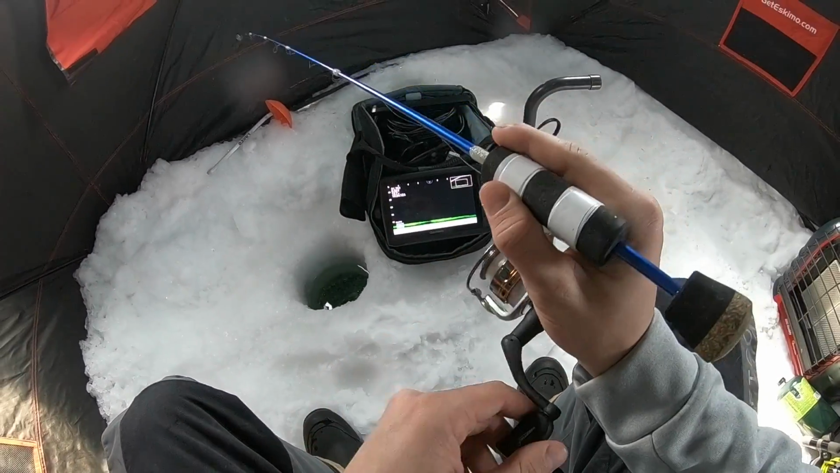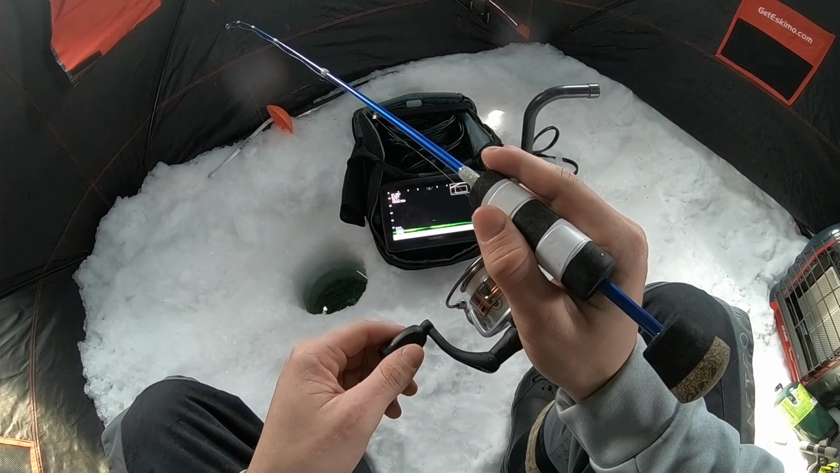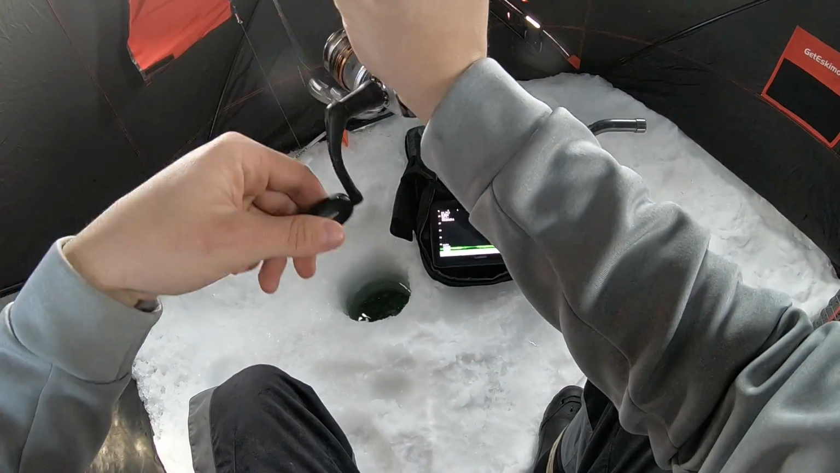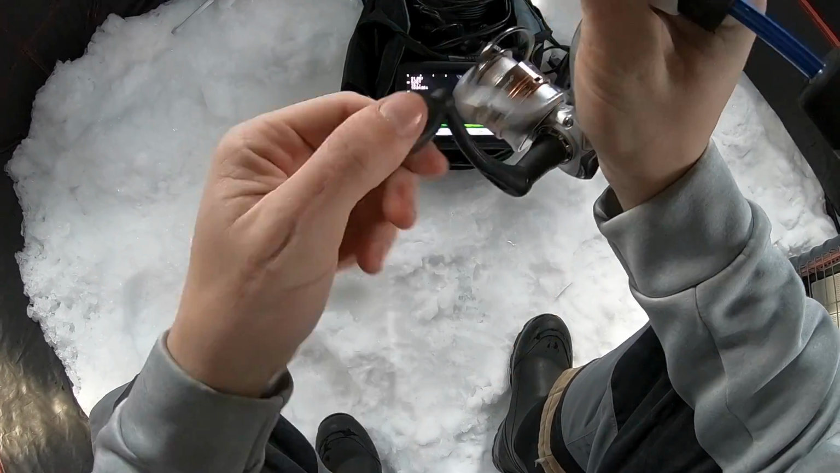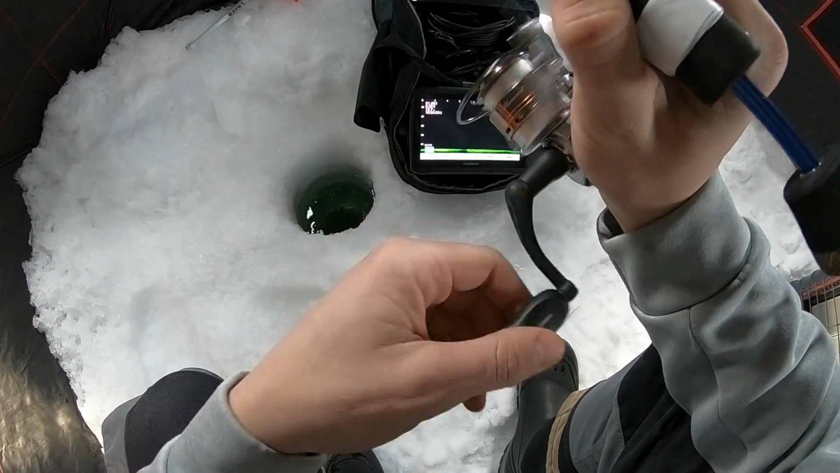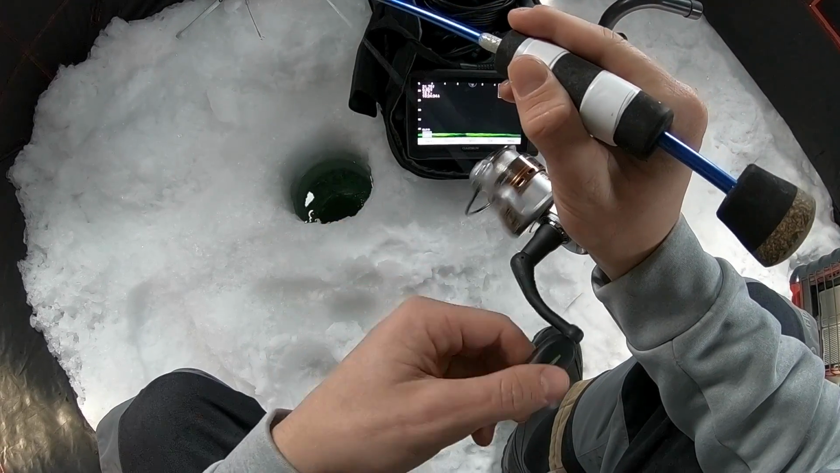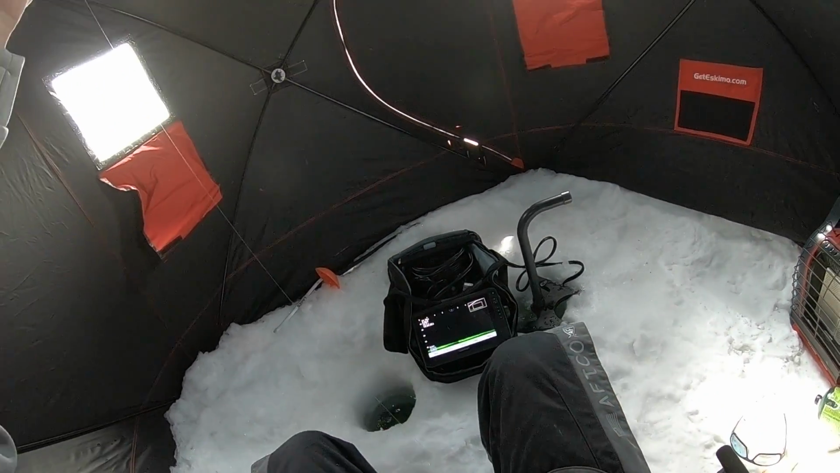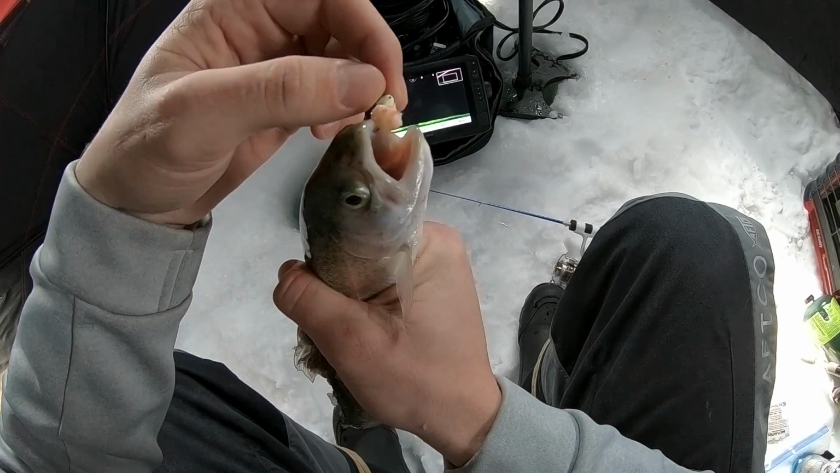Oh, fish coming up to it. There we go. He ate it on the drop. I don't think it's big at all. I'm guessing a little rainbow. Seems very, very little. Yep. I will take it. It's exactly how you want it.